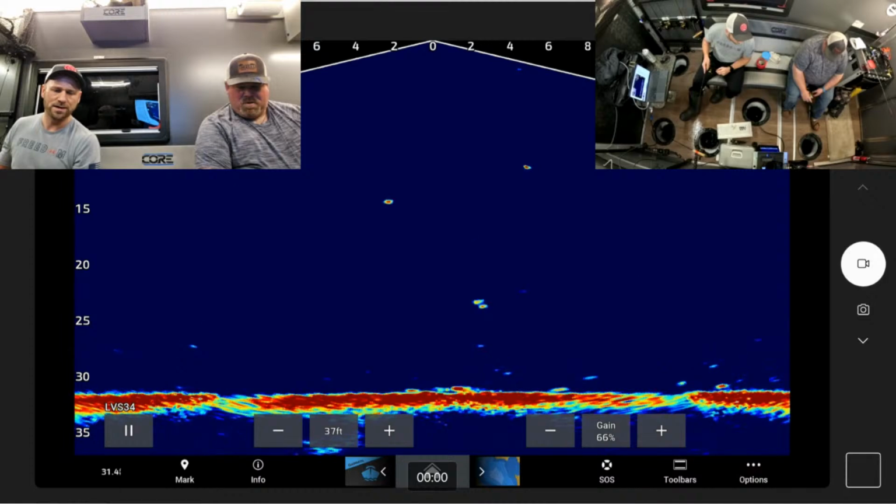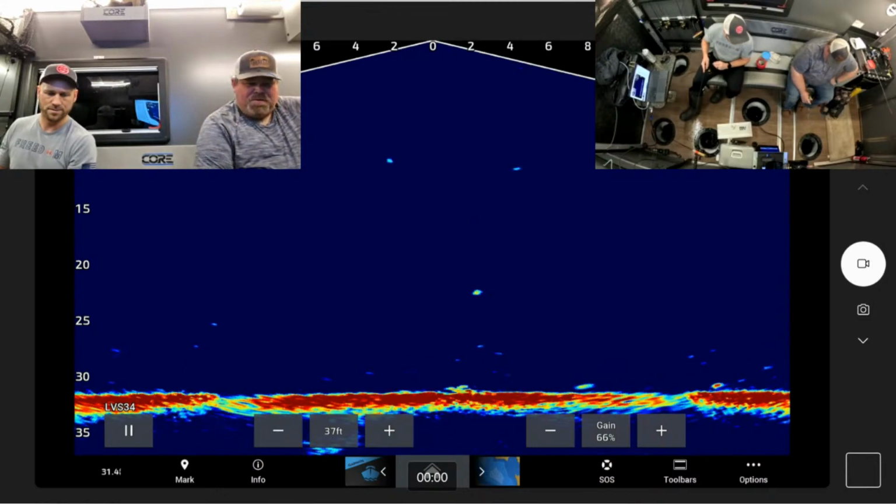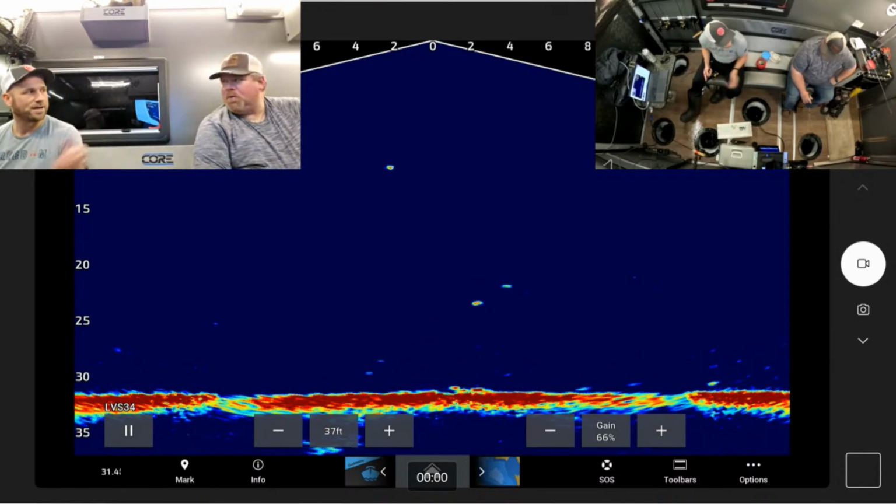What is this thing, and does he want to eat? He is playing, but he is not taking. Over underneath again. They get within about 12 feet, and then they kind of turn. Yeah. I wonder if they can see the light shining down the holes.